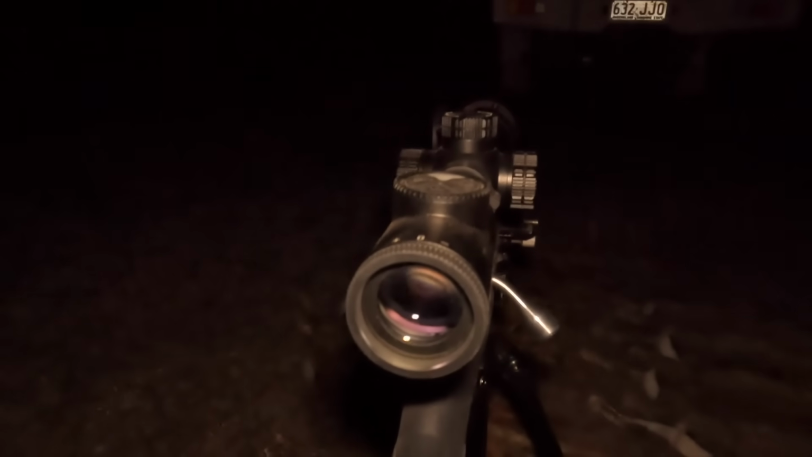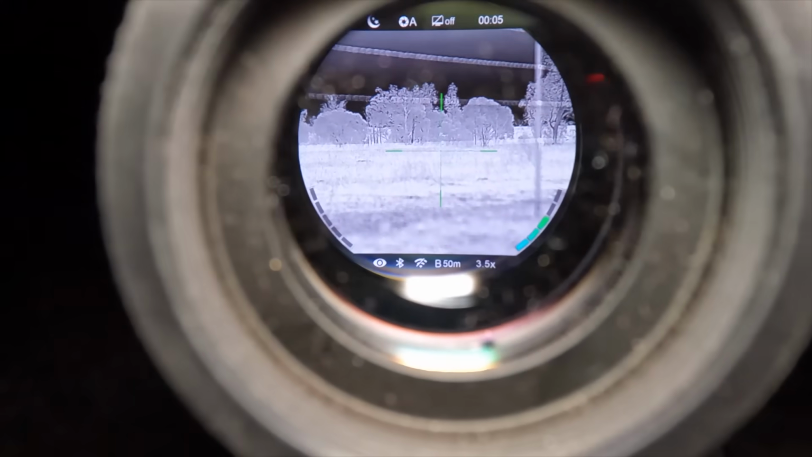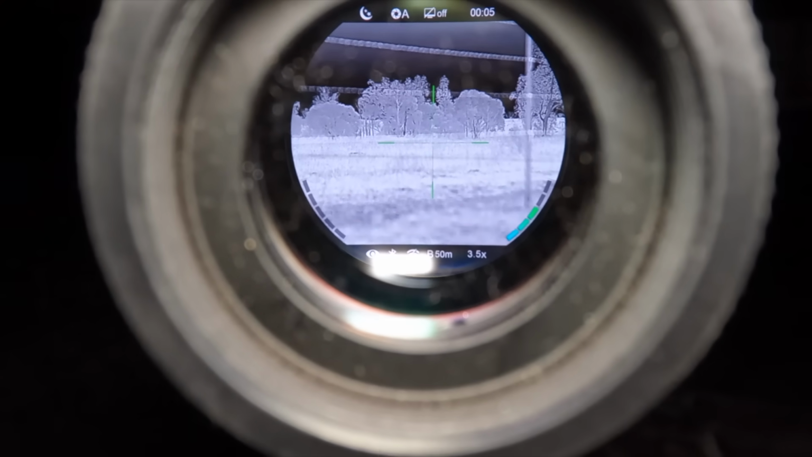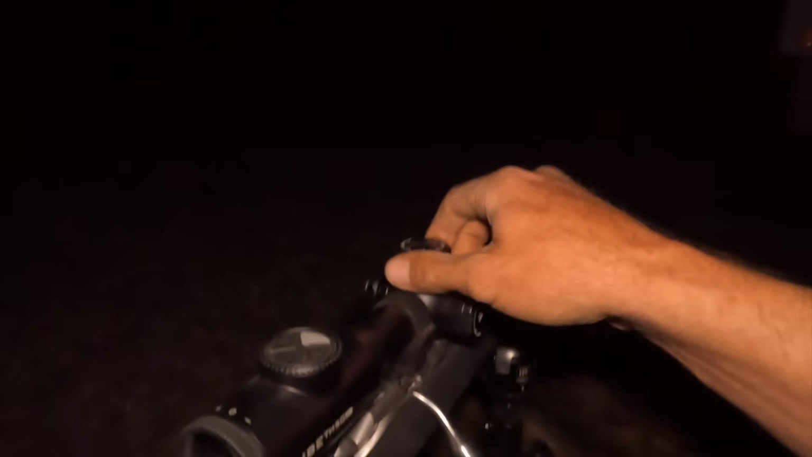It just works really well. I really love the screen in it. It's a nice, fairly round screen, if you can see that in there. It's a really clear screen to use. I really love the screen. And the menu system, it's got just a wheel on the top you press, and you can press it for selecting different things.